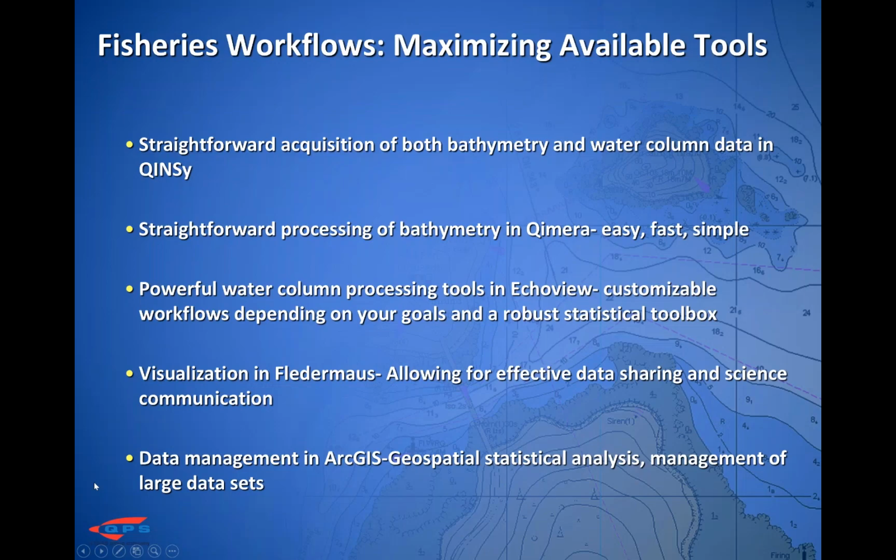So you start with your water column and bathymetric acquisition, which are separate but complementary processes in Qinsy if you want to stick with the QPS suite. You can have your processing of the bathymetry in Qimera, which is straightforward, easy, fast, and simple. You can do your water column processing in Echoview. You have customizable workflows depending on what your goals are and a really vast statistical toolbox.